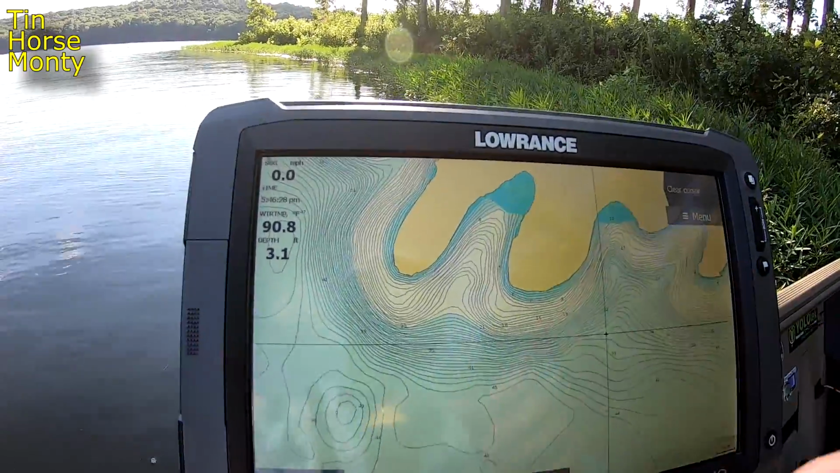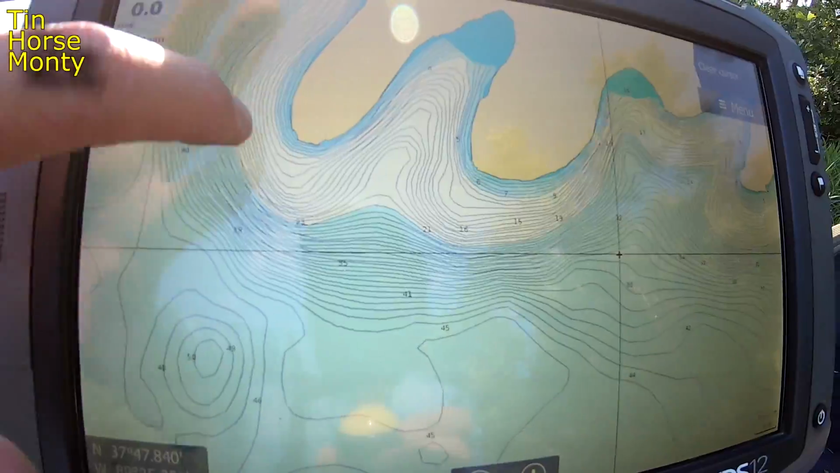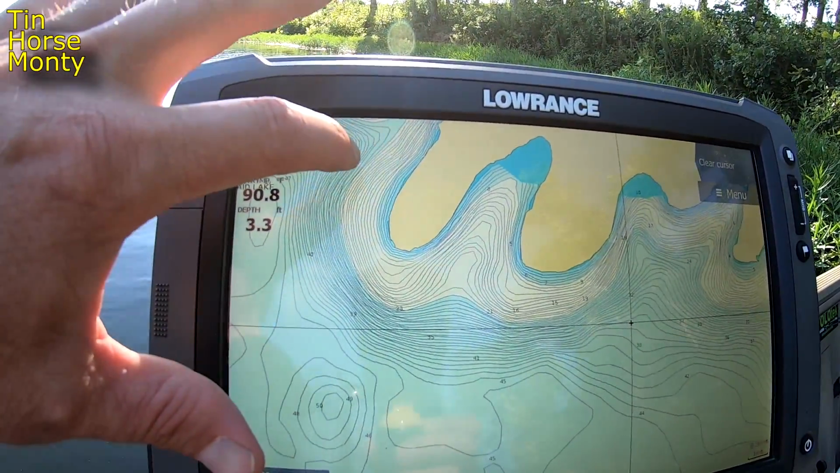And that point, it's pretty straightforward. It takes a lot of time. This is a nice looking point here. Any kind of cover that you find or structure that looks interesting has potential. And what you really need to do is find plenty of slightly offshore structure. You need to find lots of offshore structure on different sides of the lake, depending on which way the wind is blowing. Those areas will come into play.